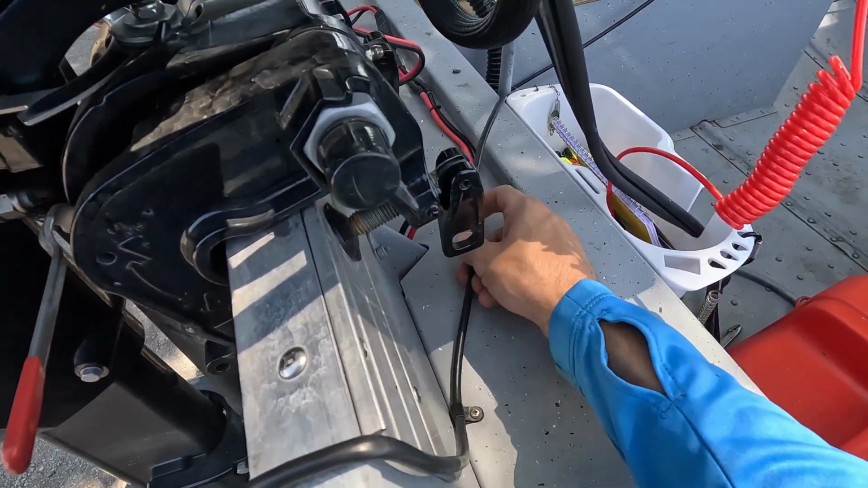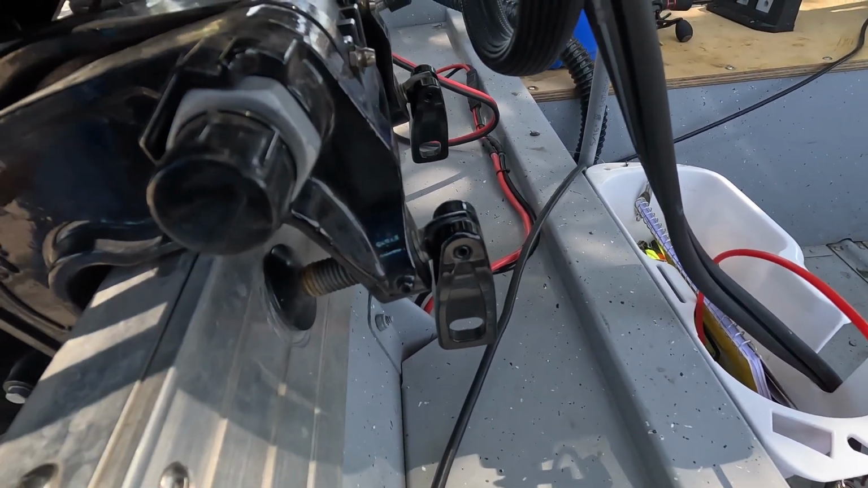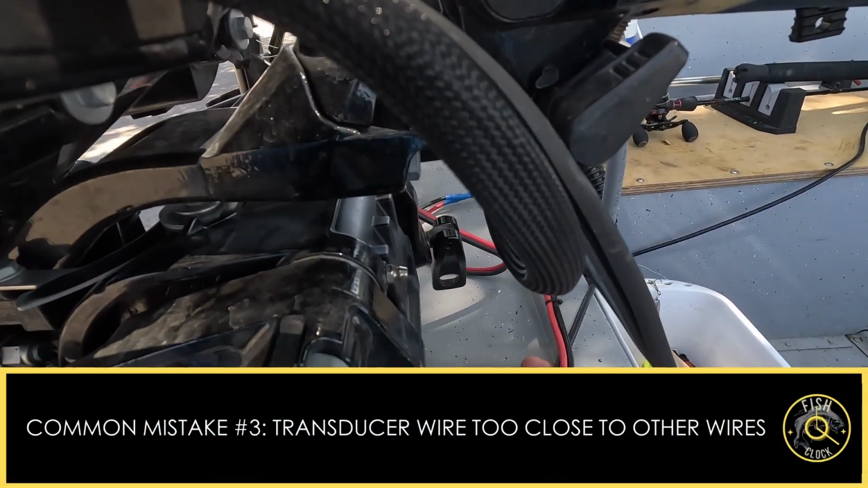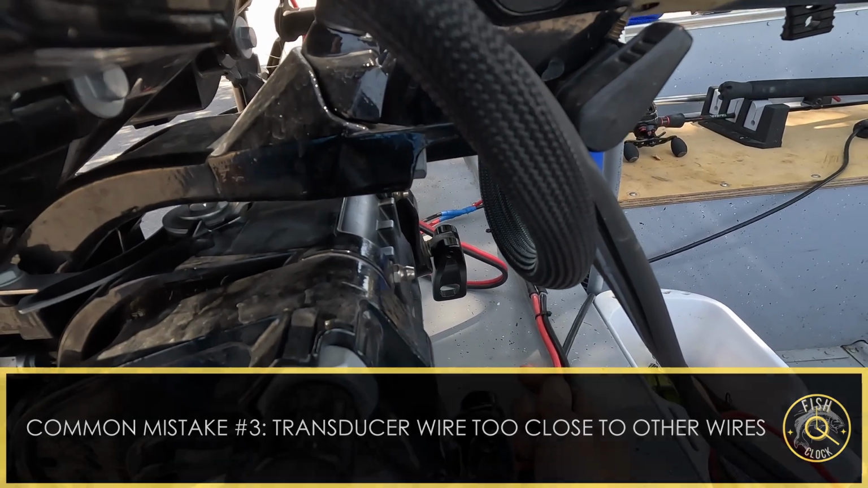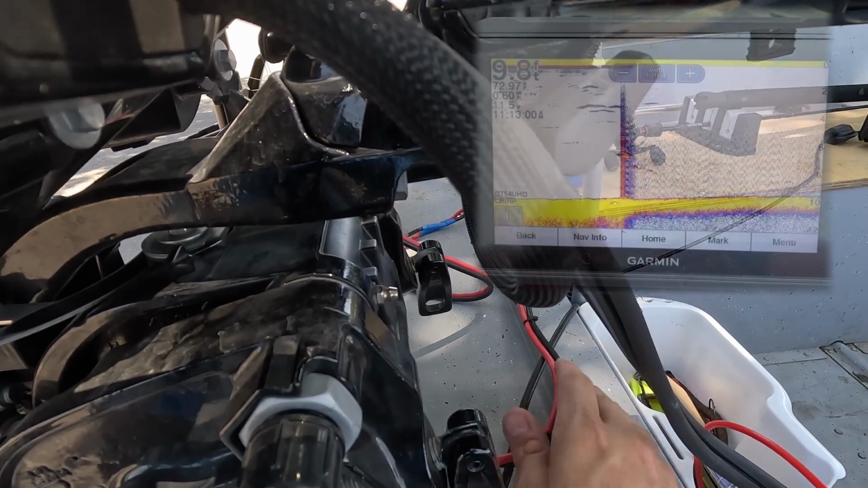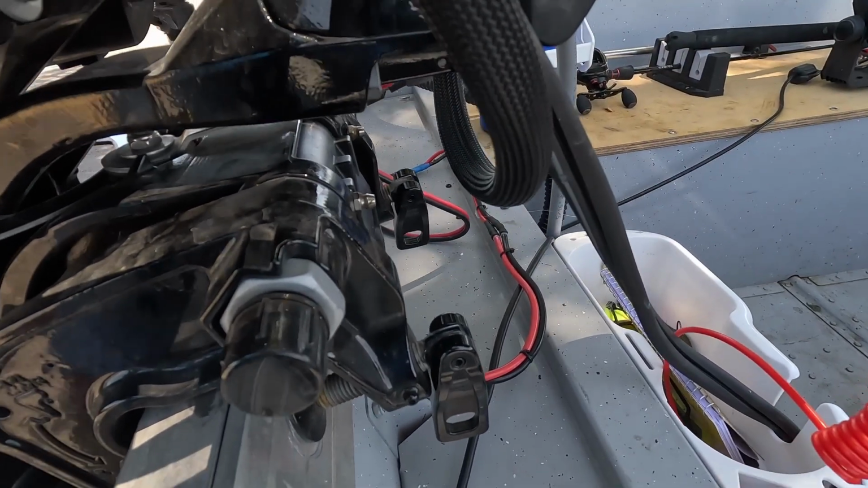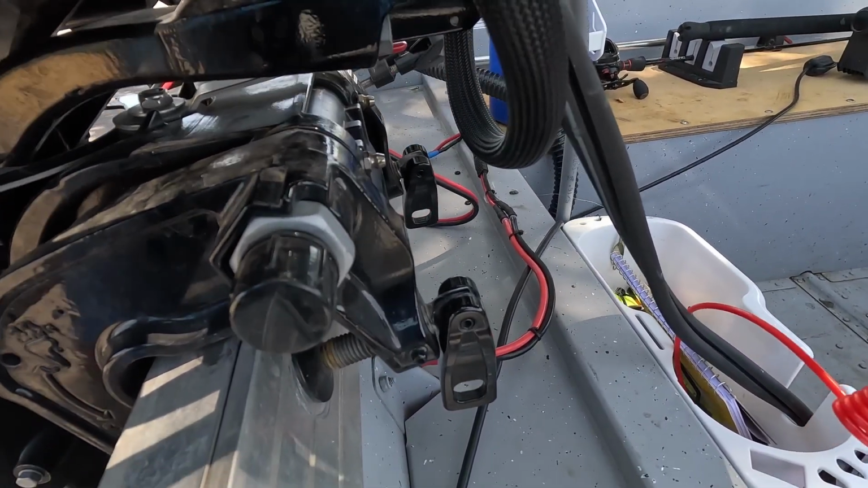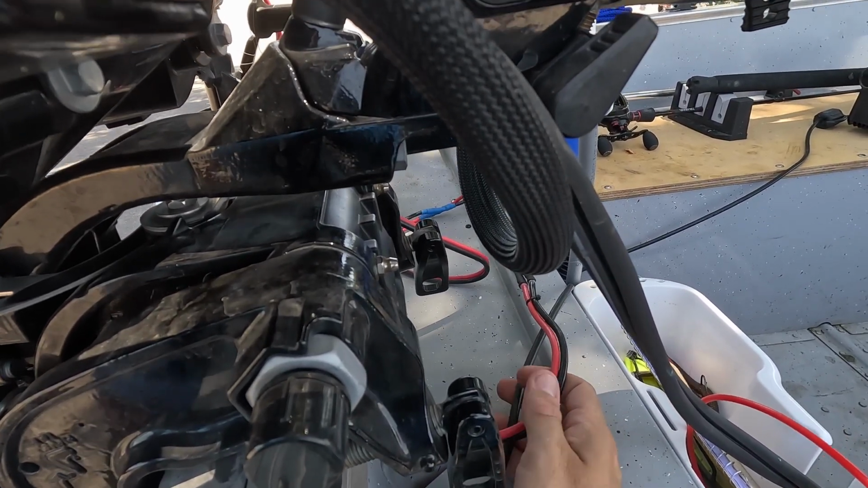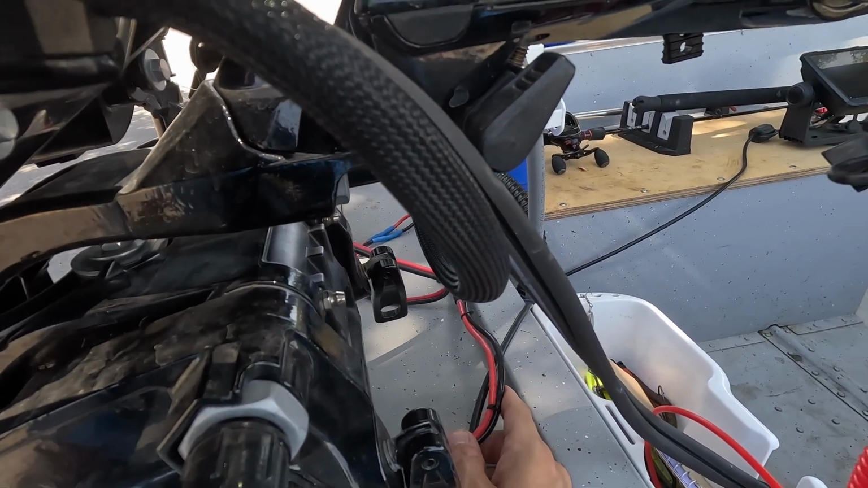The other thing is when you wire it, you want to make sure that the actual cable is not zip tied to other wiring. So this is my trolling motor cable, so you don't want to zip tie these together because then you'll get electrical interference, and that interference manifests itself on the screen as vertical bars, and it makes it very difficult to use the fish finder and to get an accurate picture. So just avoid any other wiring when you're installing your transducer. Make sure that everything is clear and that you've got a clear path to that transducer wire.